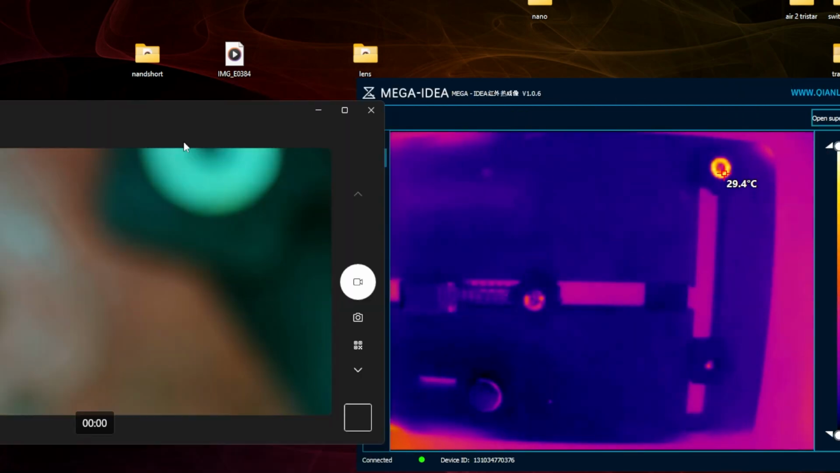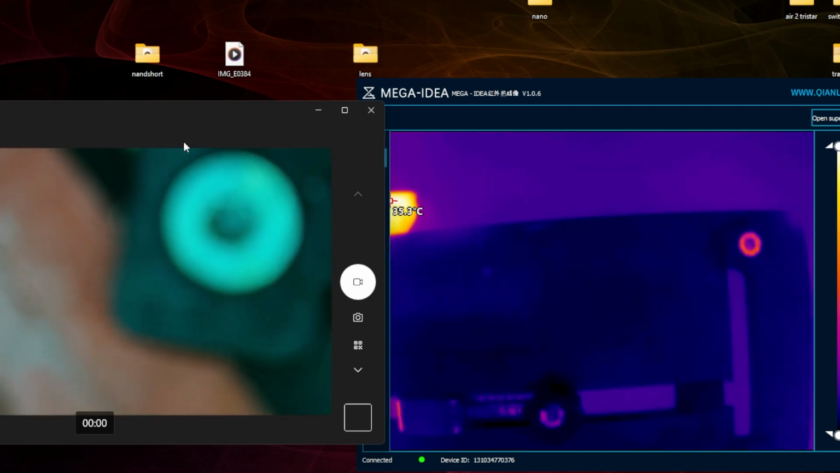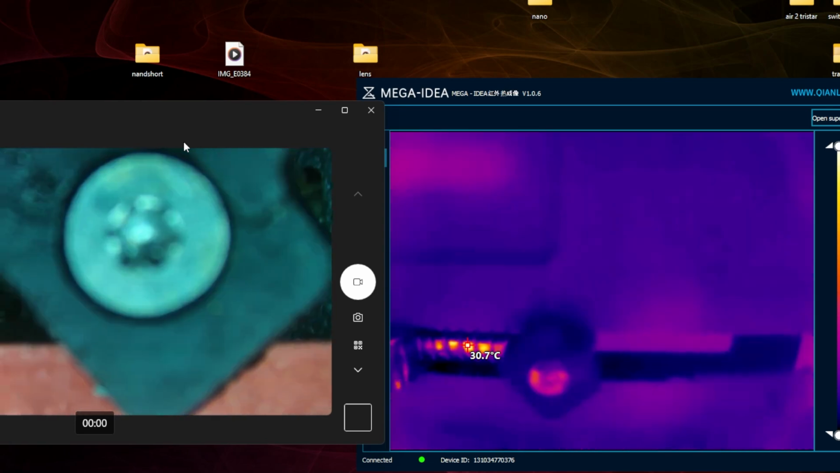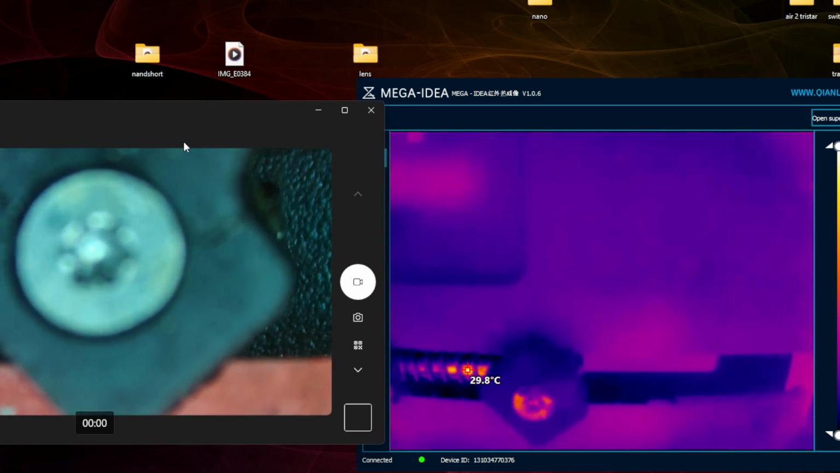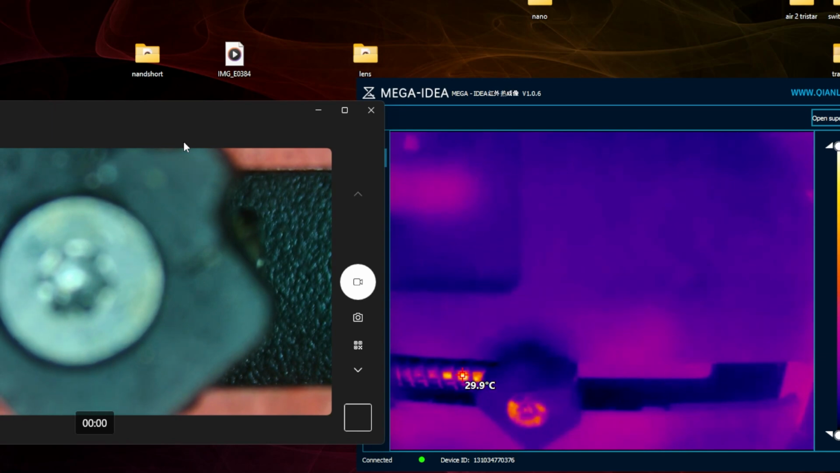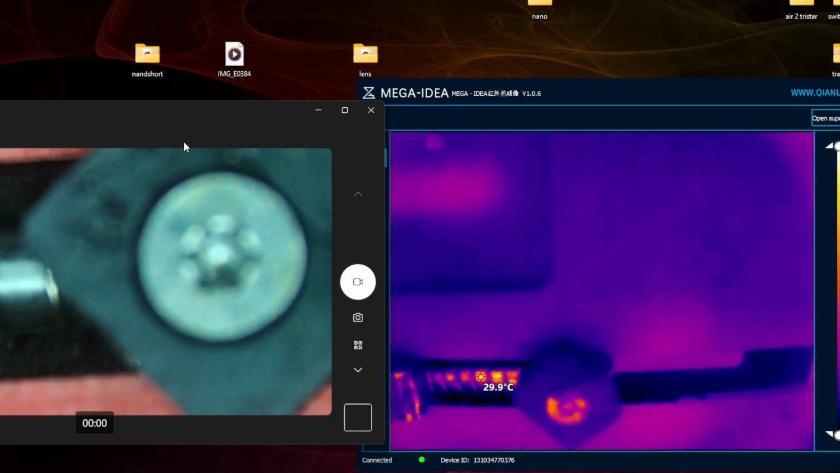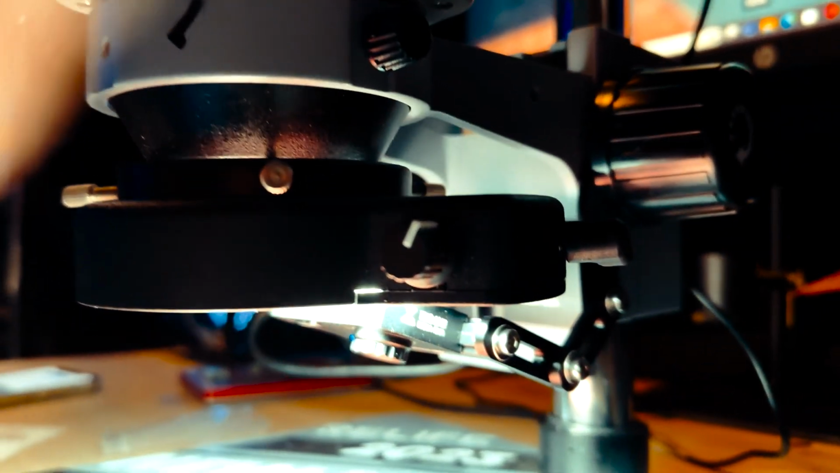So now what's kind of nice about this is you can see we've got the camera for the microscope set up. Let me just focus in. I can adjust the thermal camera so that it sees what I see. Now it's obviously a slightly different angle, and I've got my microscope way zoomed in, but you can get an idea of how useful this would be. All right, so there we got it, just off center there.